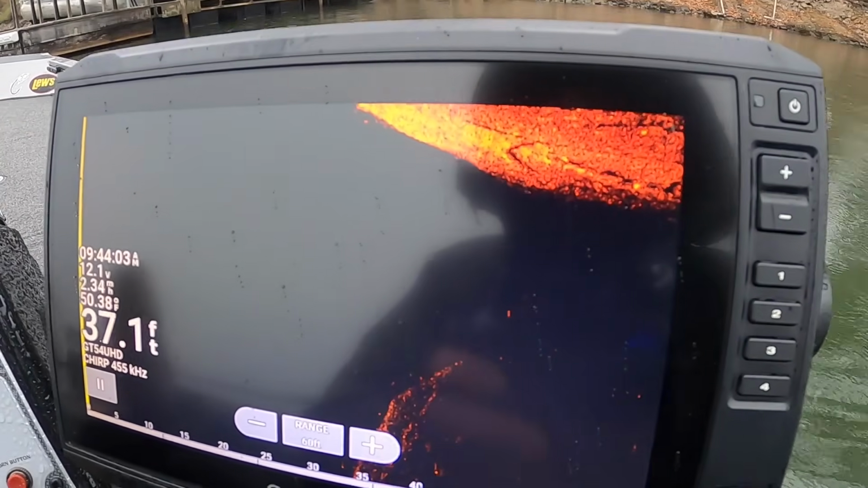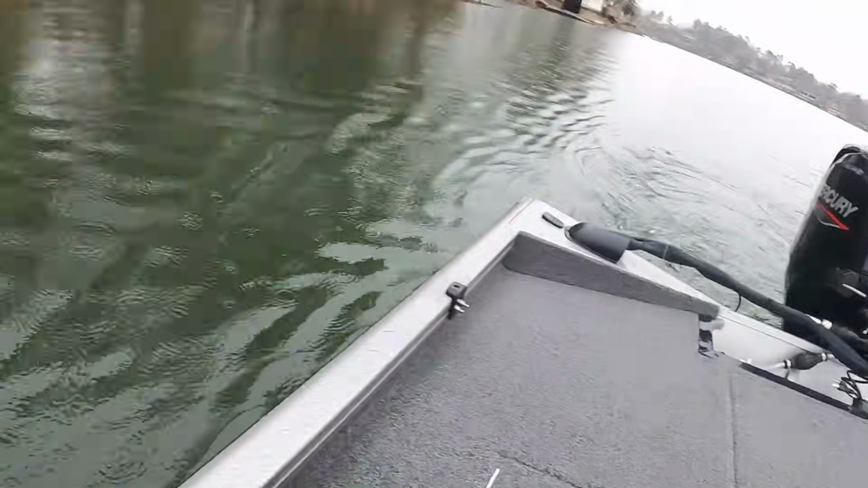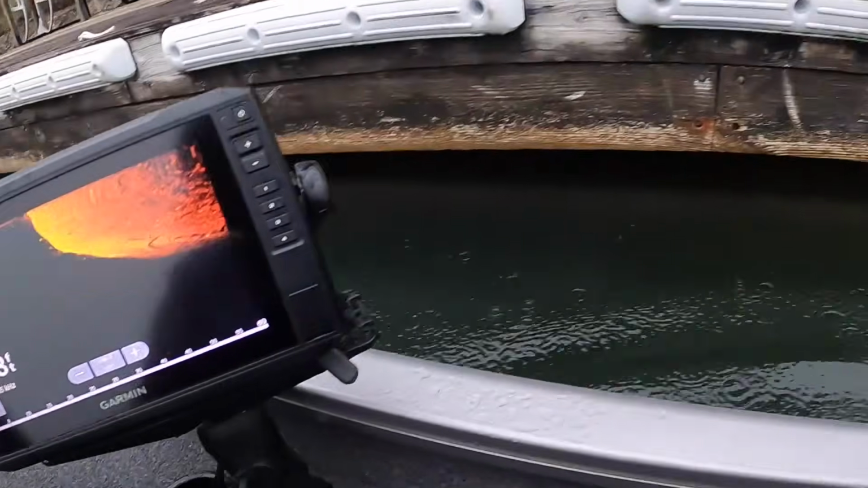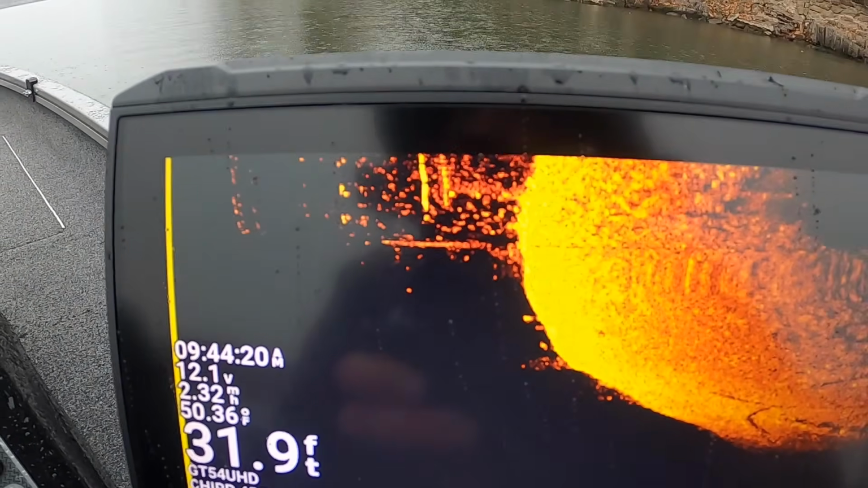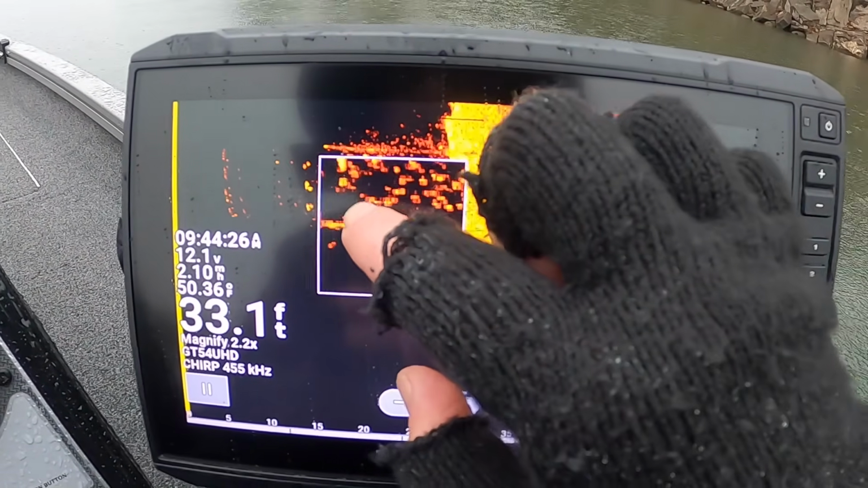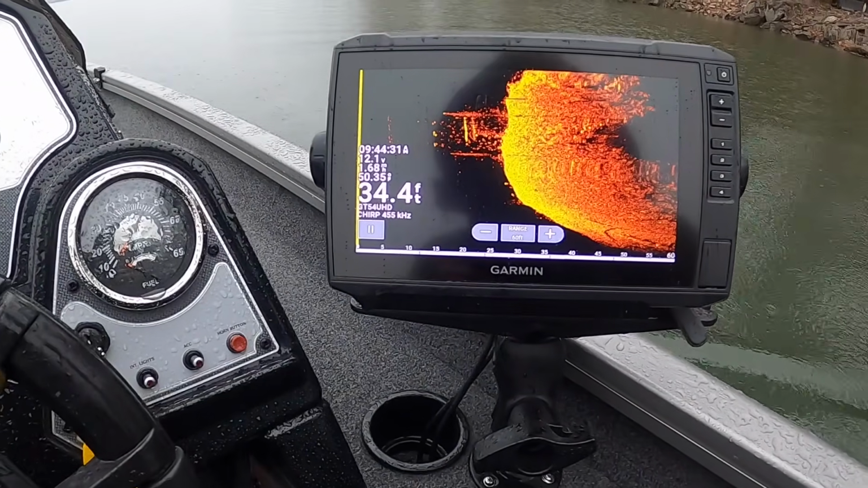So I got the side scan on the right side. You can see here, transducer is back here at the end of the boat. So once the end of the boat hits this dock, right there, there we go. Now you can see the dock. And look at all of those crappie right there. This place is loaded. And then you could just zoom in and see what kind of crappie you're dealing with there. And that's what I do. That's how I side scan docks.